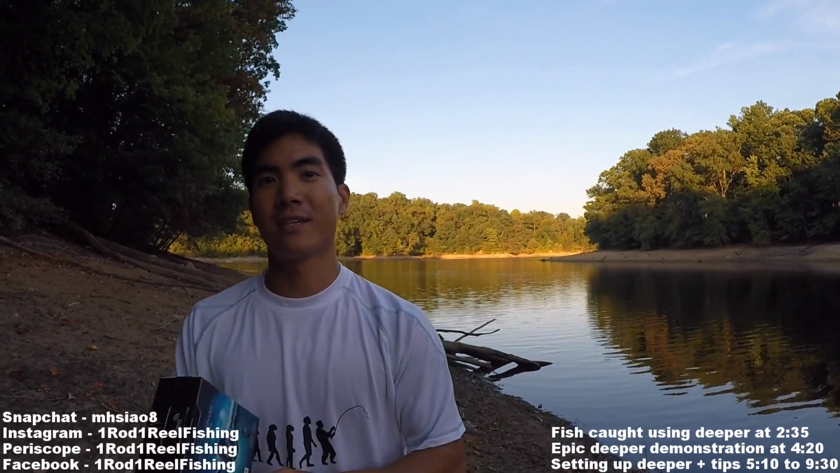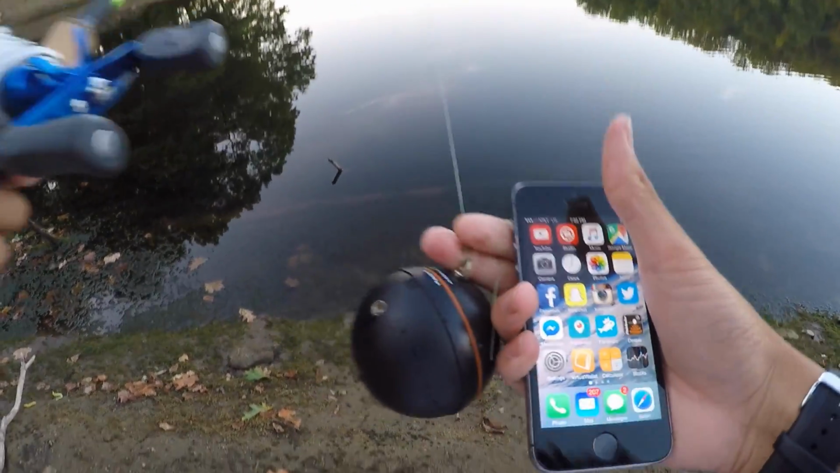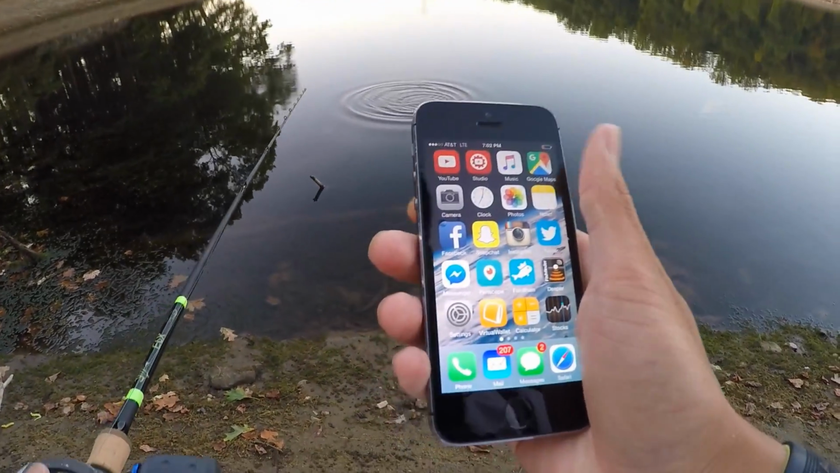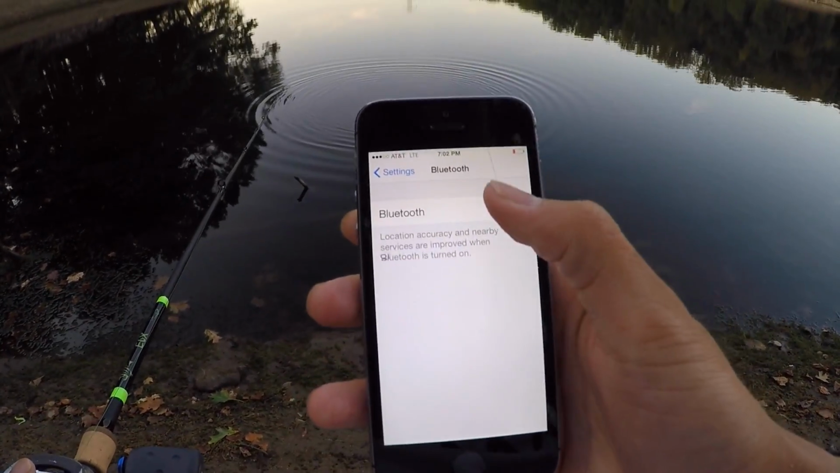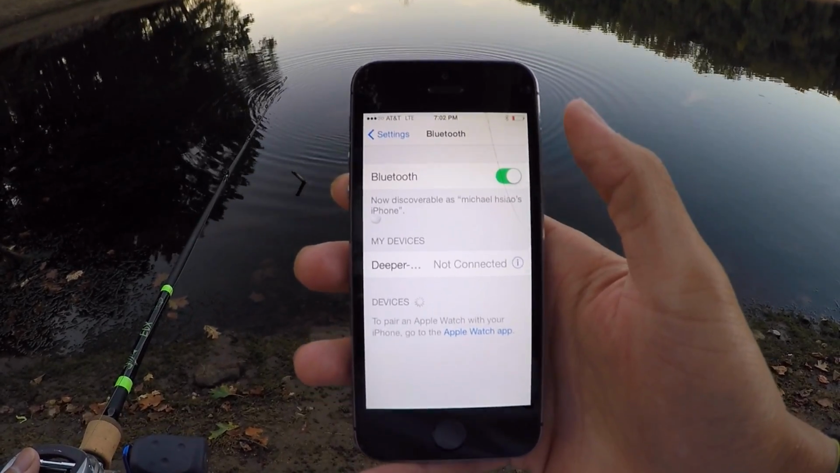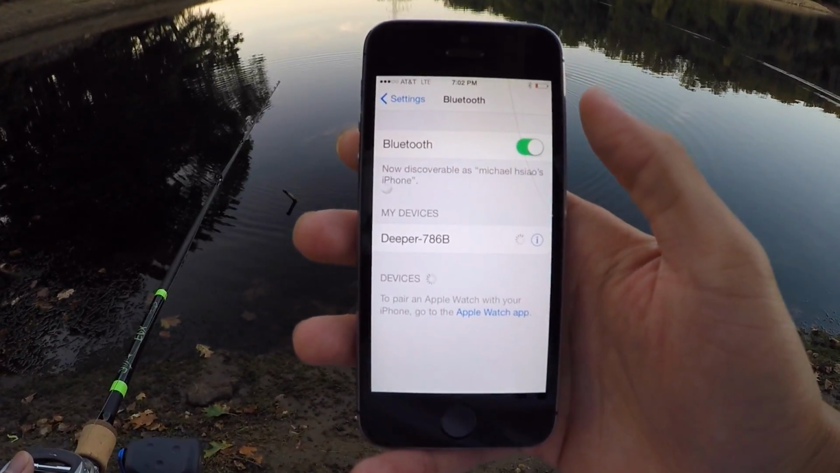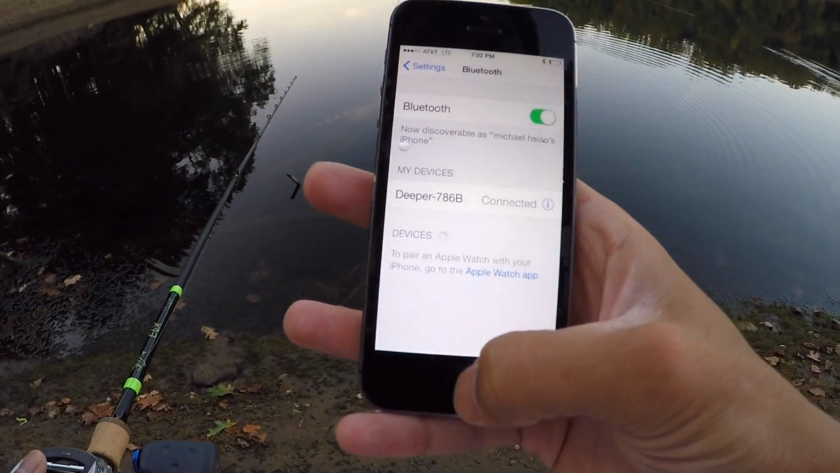Let's get into it. Using the Deeper is really easy. All you gotta do is tie it on your line, throw it into the water shallow, pull out your smartphone, open up the settings, turn Bluetooth on, then Deeper comes up, and you click connect. It's connected. Then once it's connected, you can open the app.